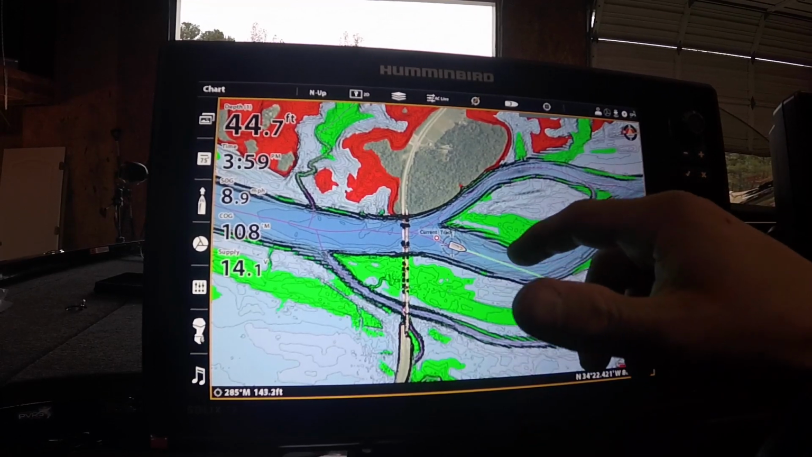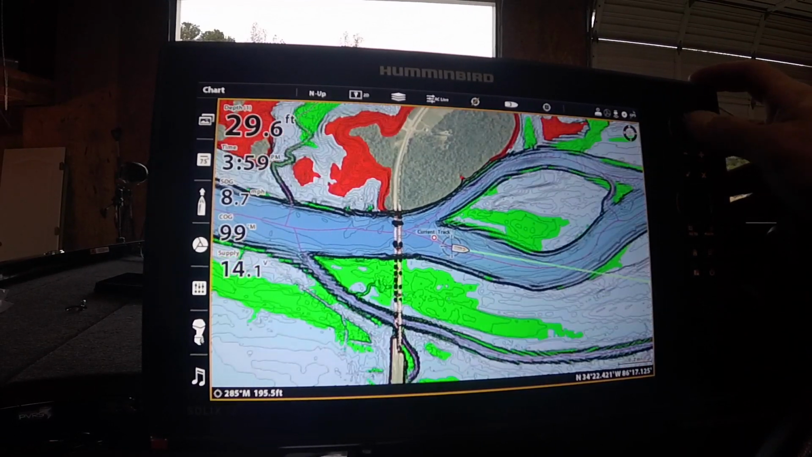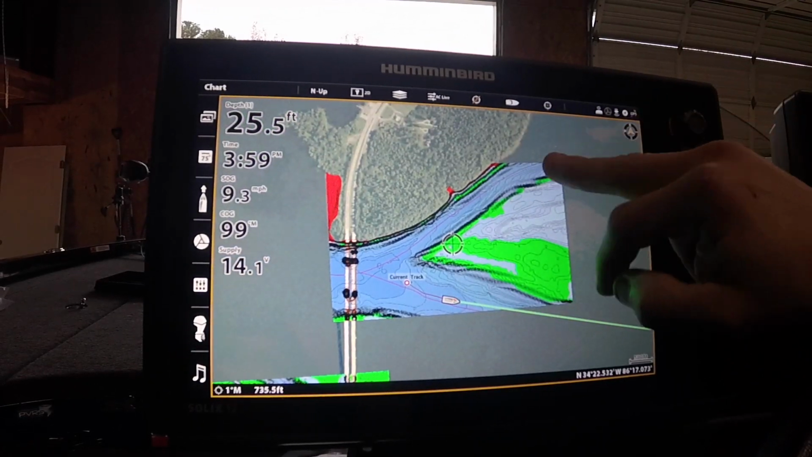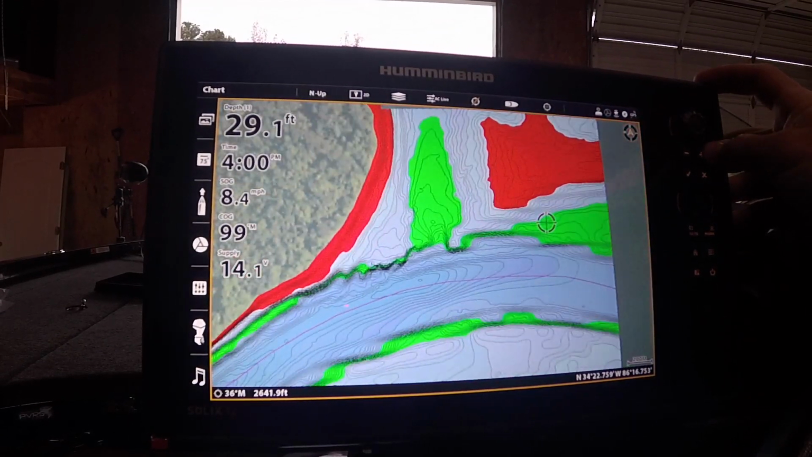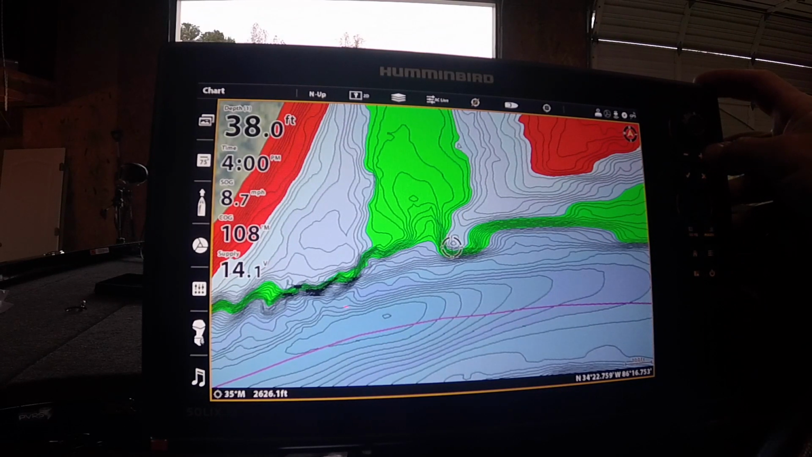But let's just stop here for a sec and look at the detail on this dude. Okay, it's unbelievable. I mean, second to none. You look at a little nub point or something like this, and you want to compare it to other stuff out there. I mean, just the detail. One thing I can tell is lakes weren't made to have smooth contour lines.